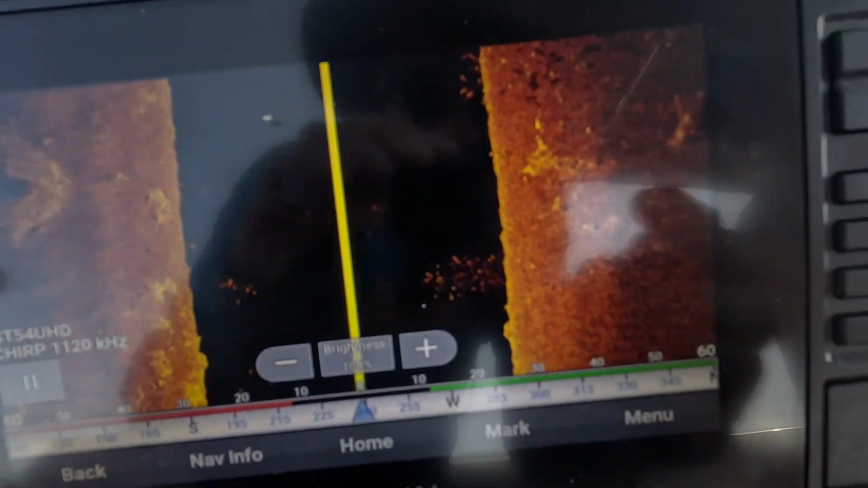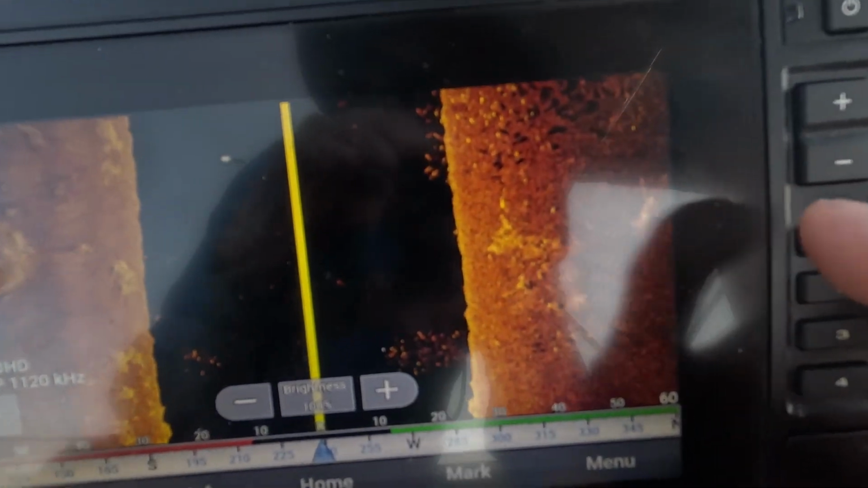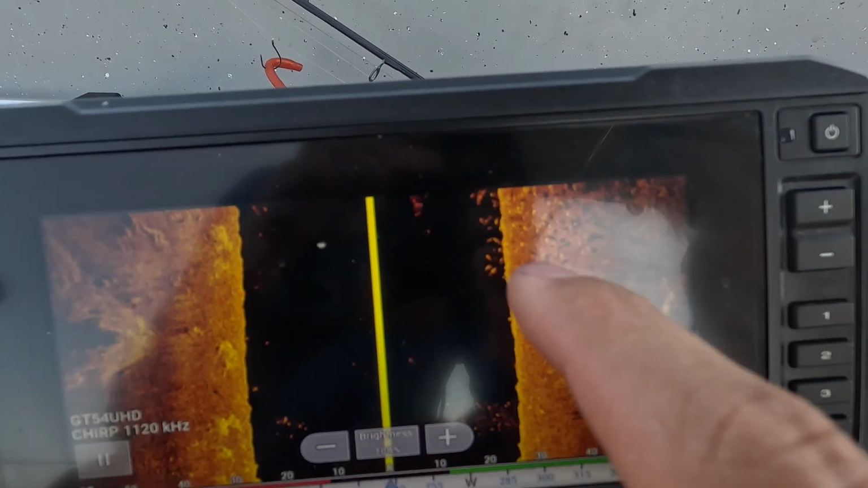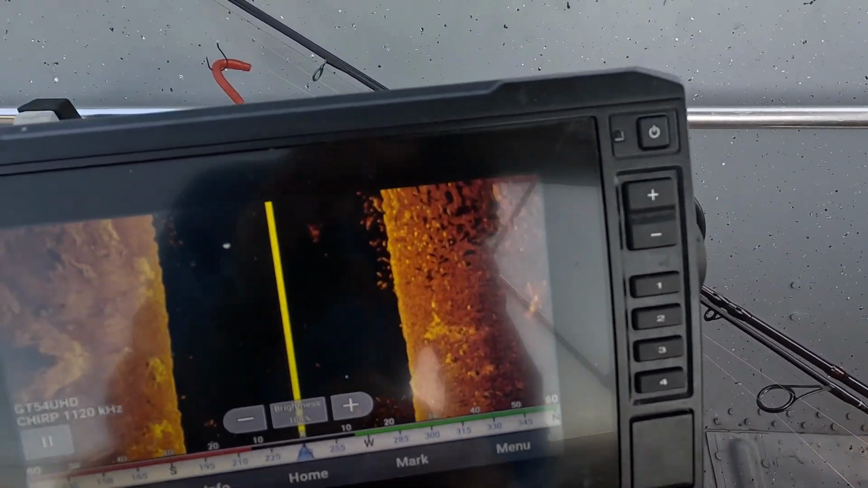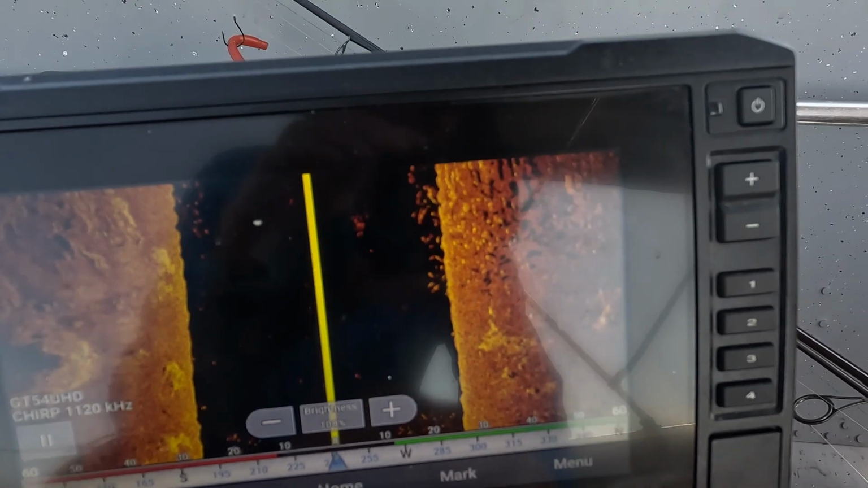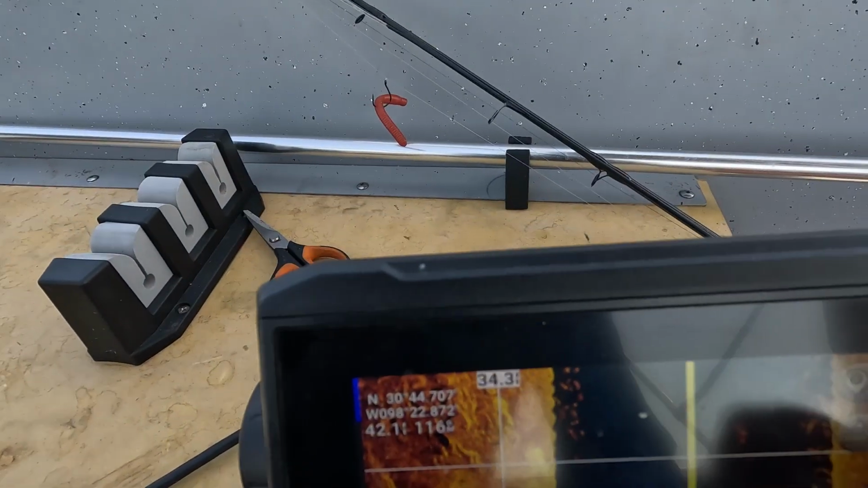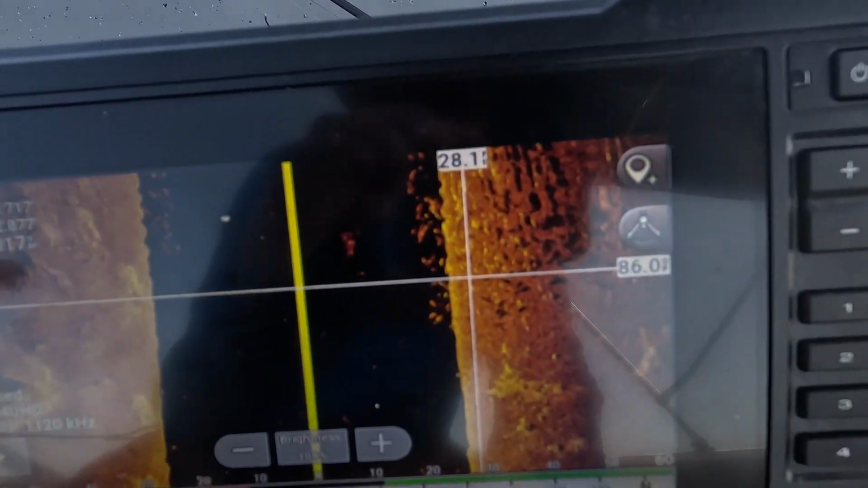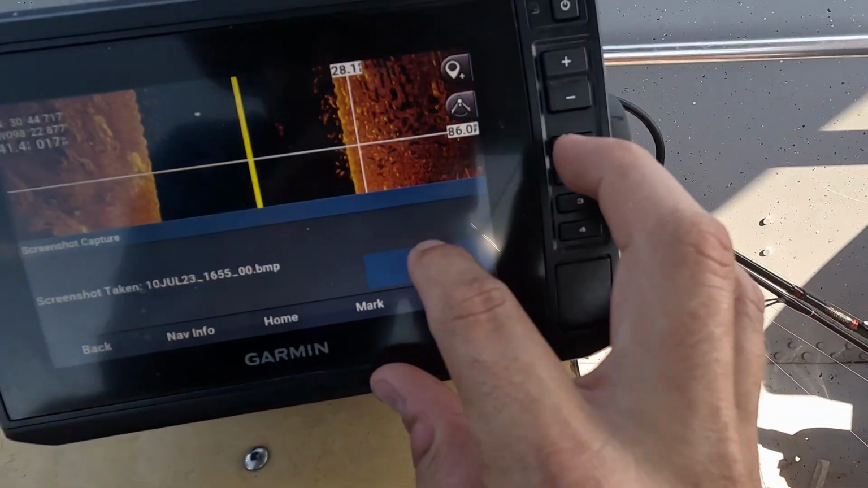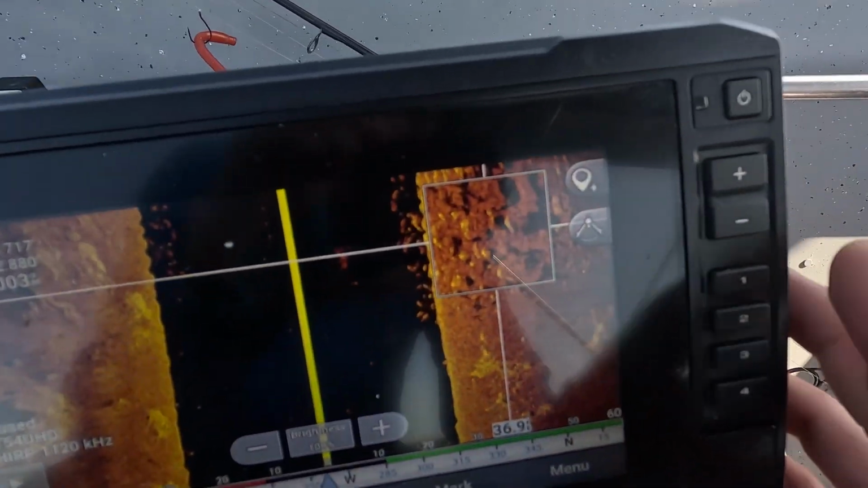Oh, wow. Look at all, I mean, you can see the shadows, and you can see there's hundreds of fish down there. I don't think I've ever seen that many fish in one location. This is like a fish party right here. This is a fish party, and you could see them clear as day. Matter of fact, I'm gonna take a little screenshot right here, and I'm just gonna zoom in so you guys can see what they look like.